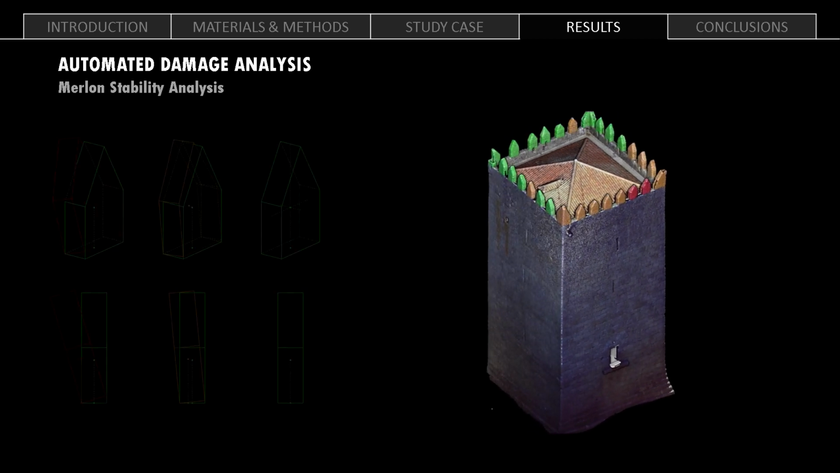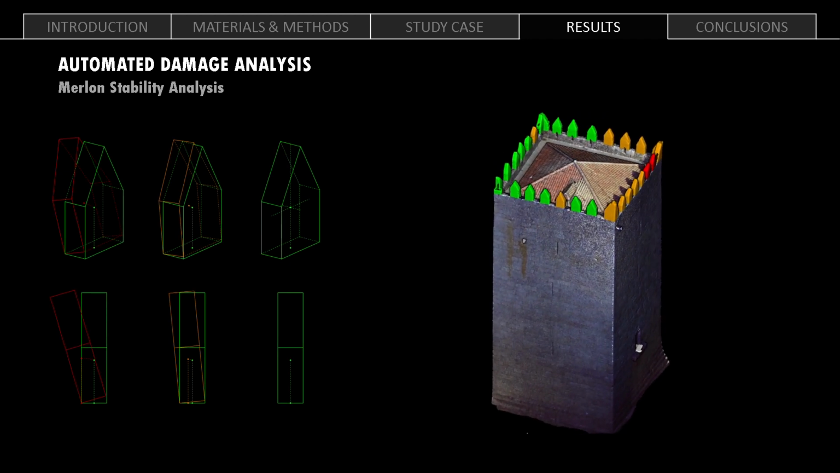Regarding the merlon stability analysis, once the mass center was obtained, the inner third of the section of the merlon was ruled as safe. The orange section represents those merlons within this safety coefficient, reaching a maximum inclination of 5 degrees. Over this limit, tensions will start to appear until reaching the limit inclination of 15 degrees, colored in red.